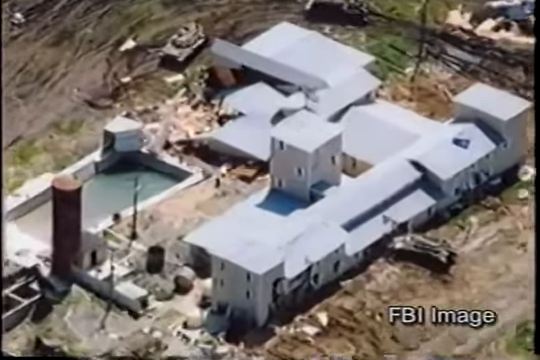A close examination of the areas of the compound where the flashes are seen in the FLIR footage offered some interesting findings. In this close-up of the courtyard at the back of the building on a collapsed wall, the FLIR Project image analyst identified 2 or more persons dressed in dark clothing.